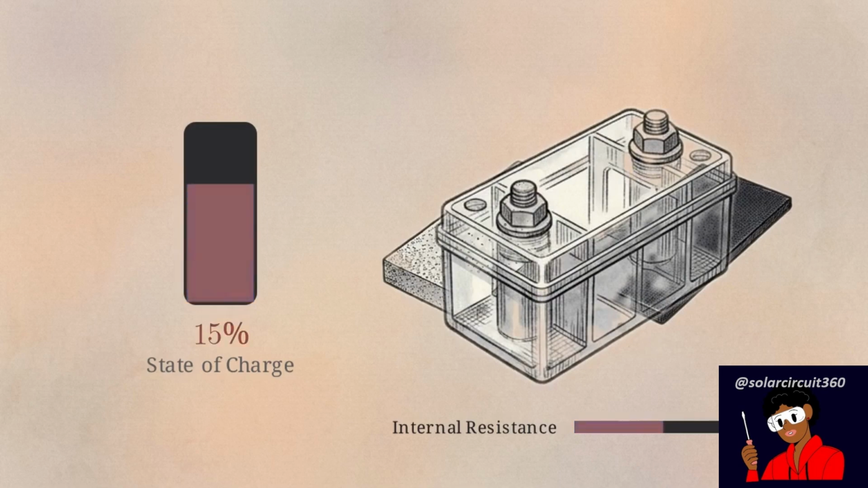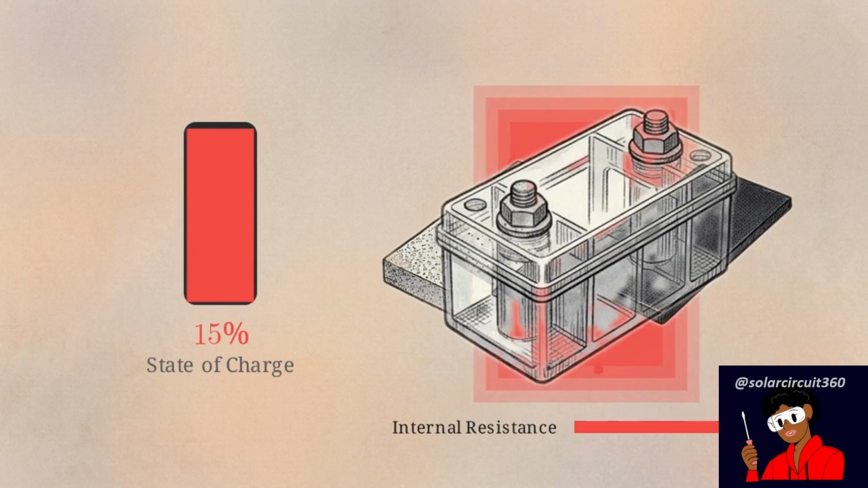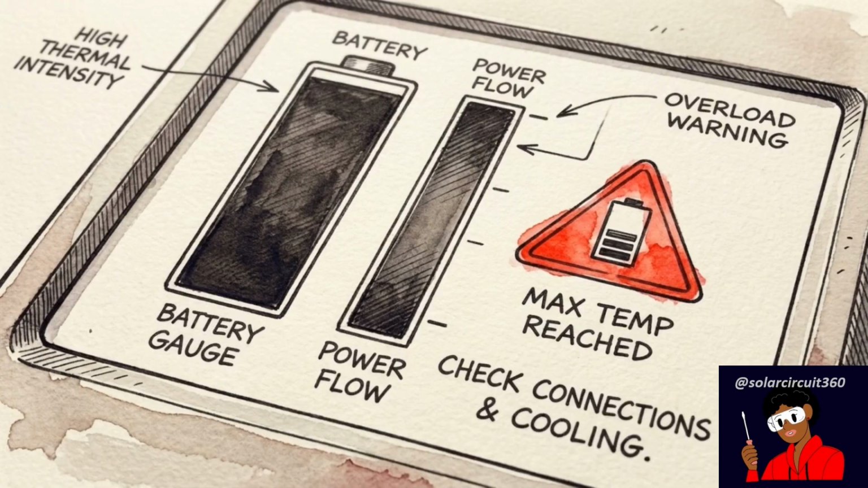As capacity reaches 90%, transfer becomes difficult. Internal resistance climbs, and the cell begins to generate significant ambient heat. This heat generation accelerates as the battery nears a full state of charge, making the final stage of a 100 amp cycle the most thermally intense.